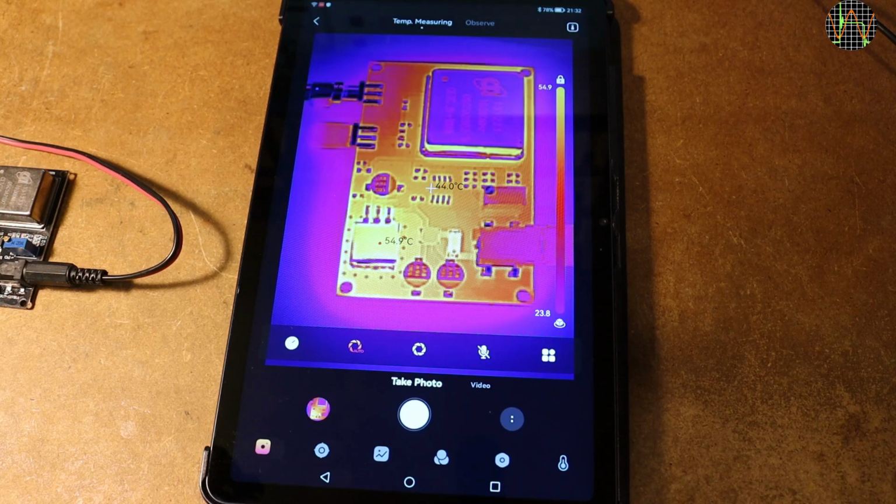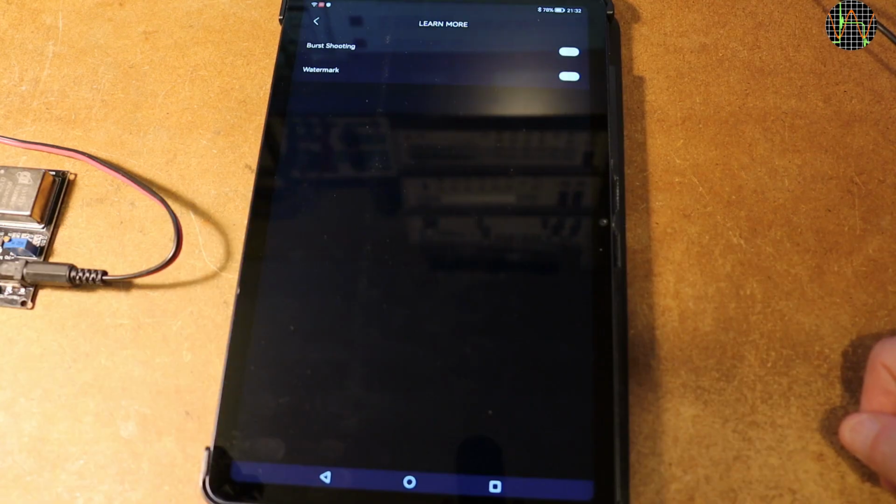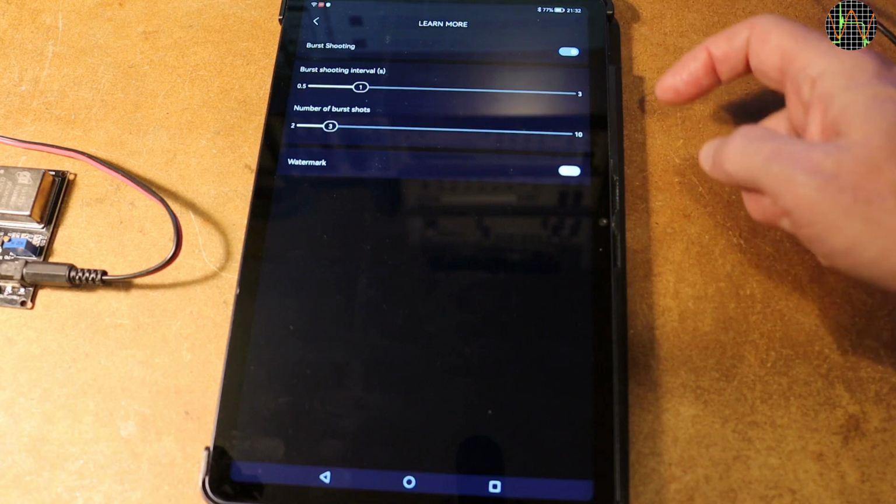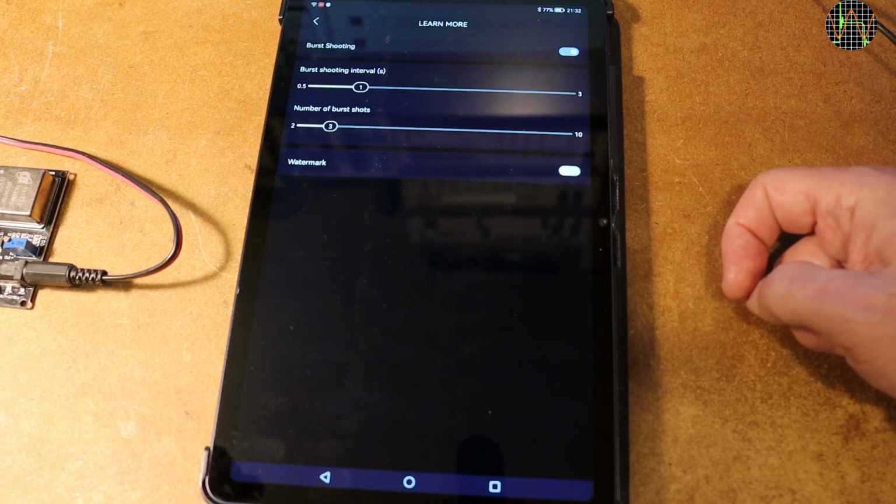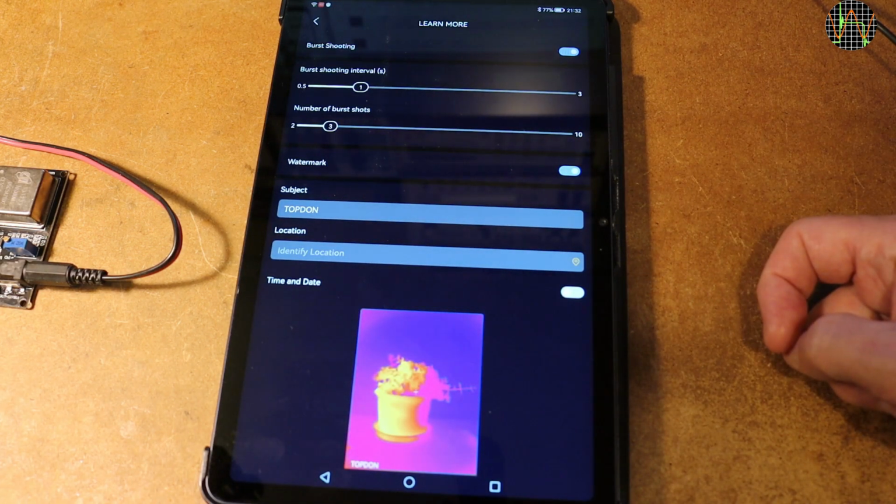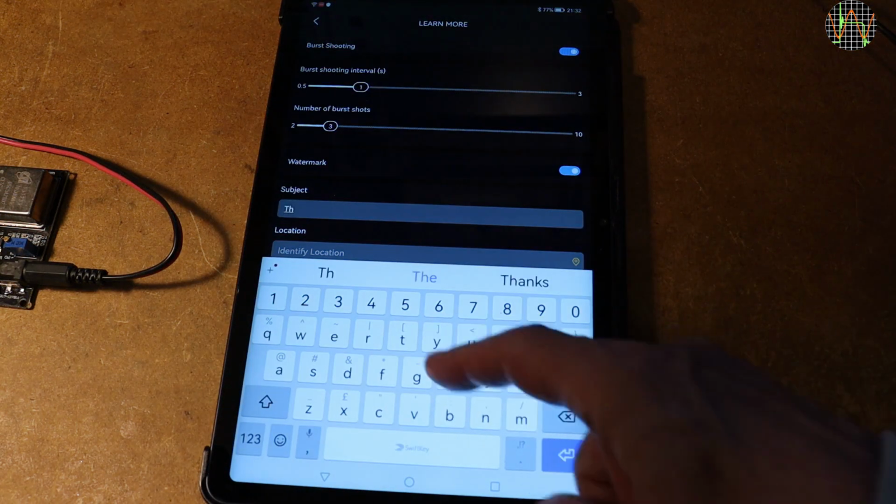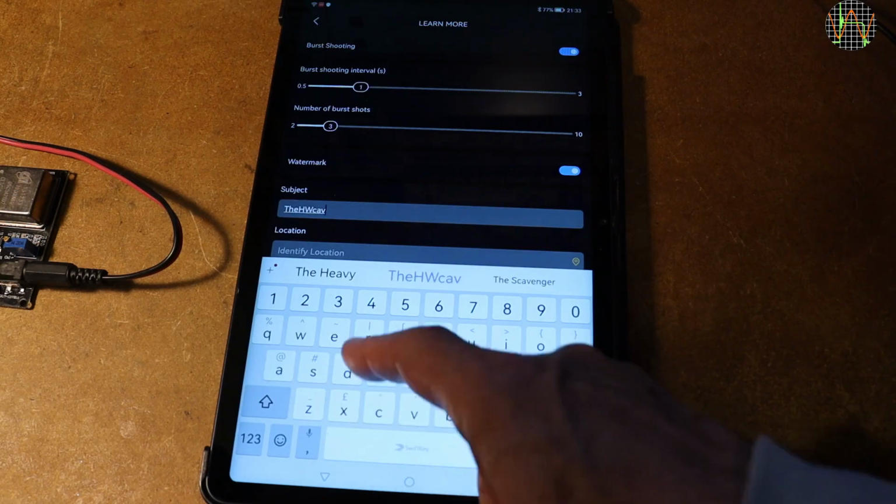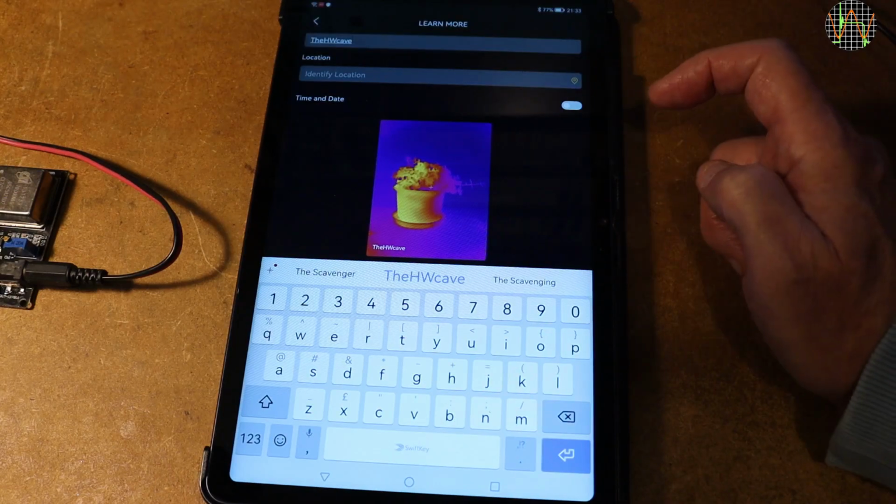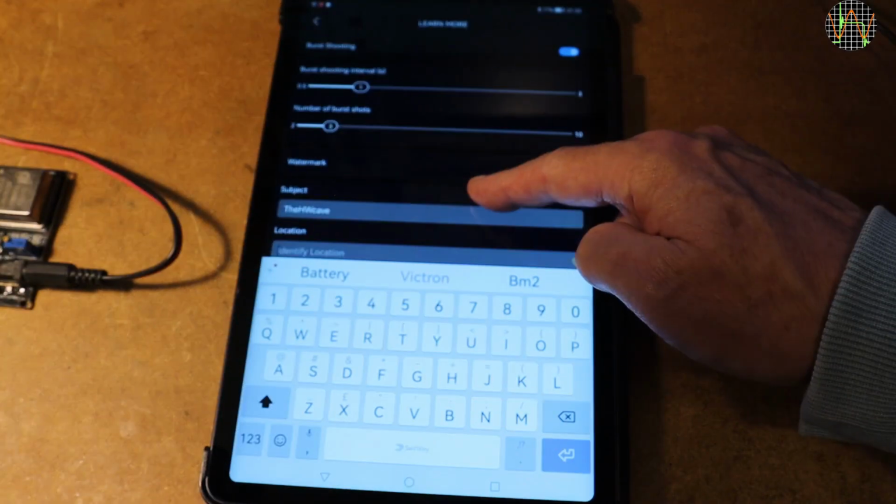The somewhat mislabeled Learn More icon on the right does not bring up help explanations or help text, instead it brings up more options, namely burst mode and watermark. Burst mode allows doing a number of photos in quick succession, by default 3 with 1 second in between. The watermark allows inserting text into photos and videos: subject, location, time and date. The bottom sample picture shows how that looks. I can, for example, use your favorite YouTube channel name as a subject and it will insert that.